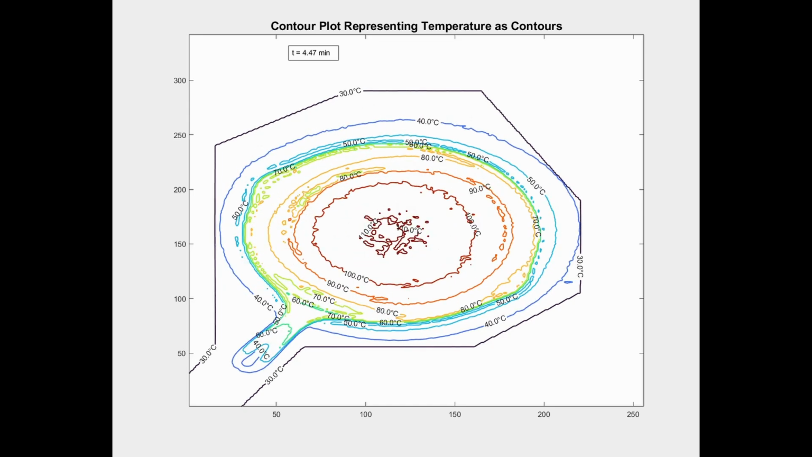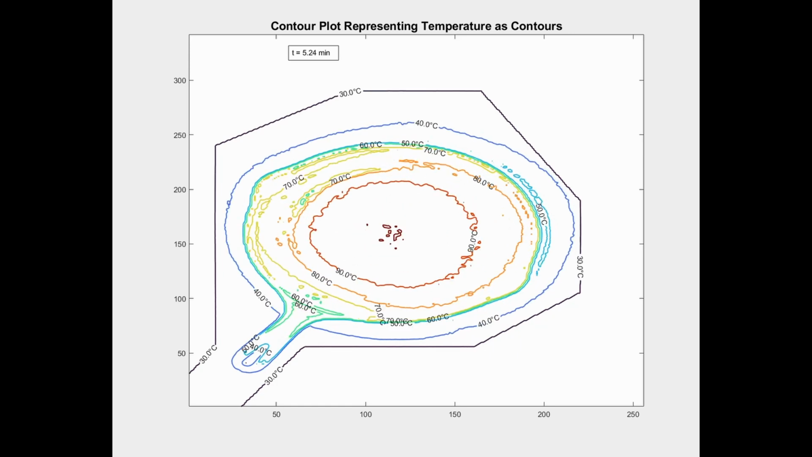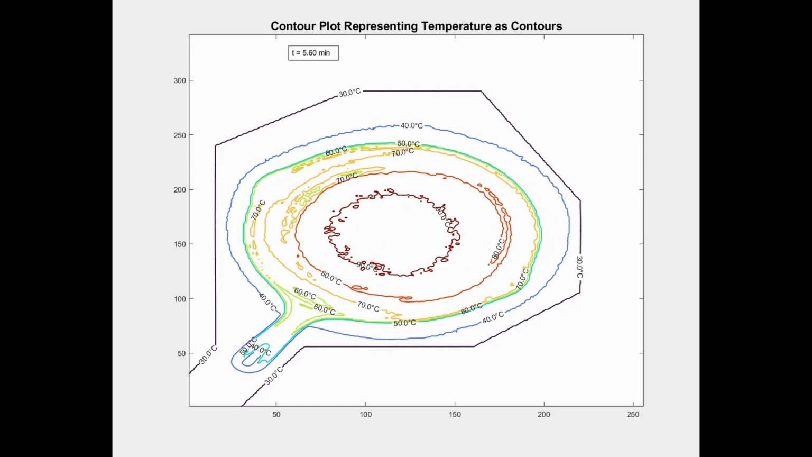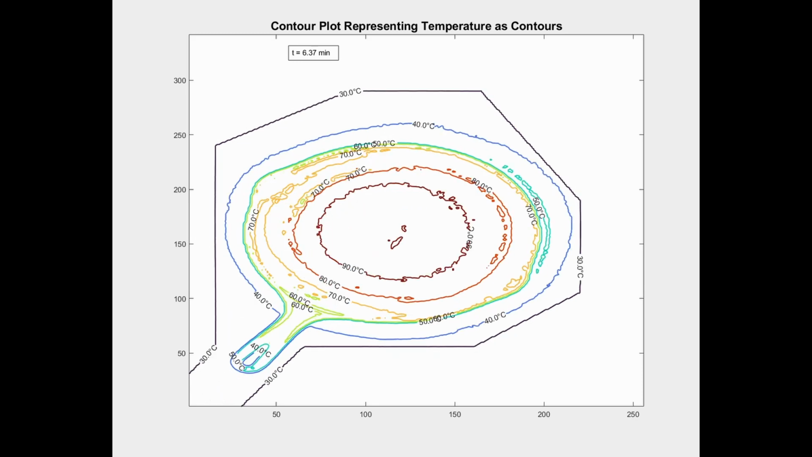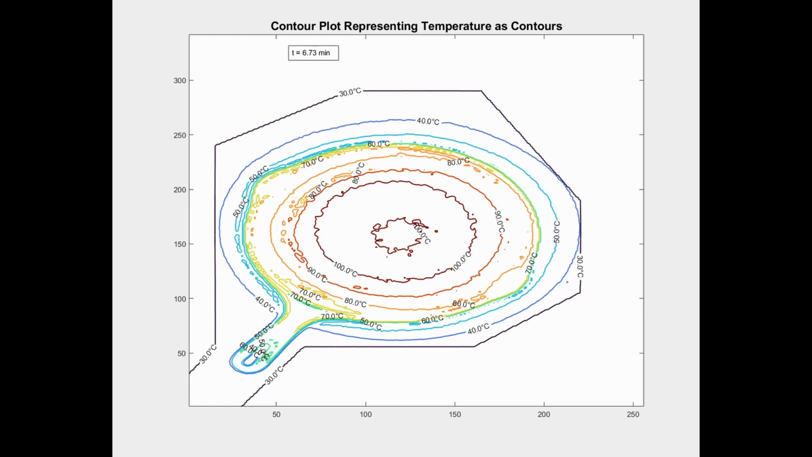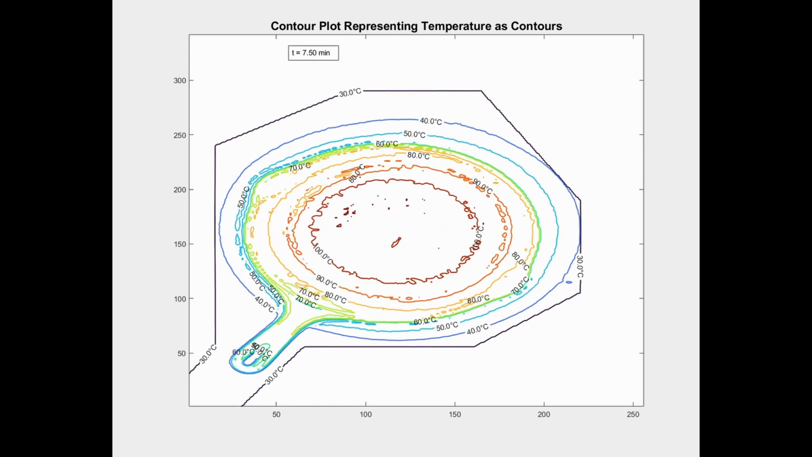When the controller reduces the heat, the contours show a flow of heat in the opposite radial directions as the lower temperature rings appear to converge towards the center and outer edges. During the period in the control band, we can see these rings appearing to oscillate back and forth. Contours around the low emissivity region are also visible in the upper left.